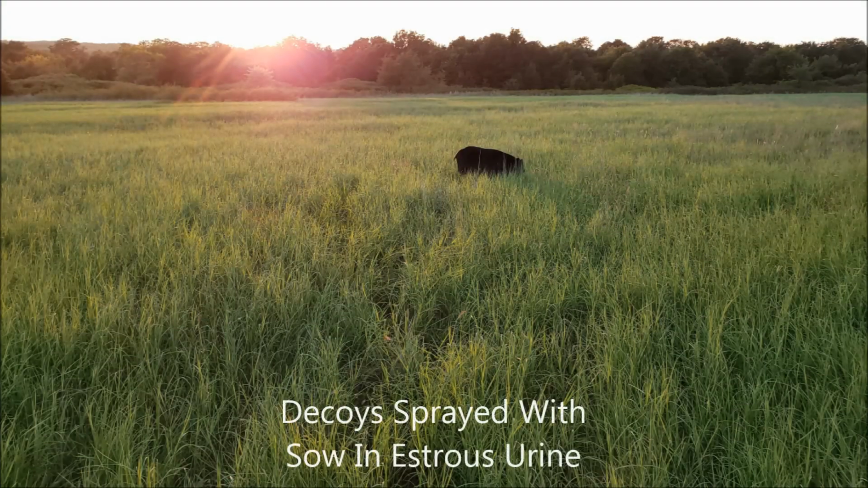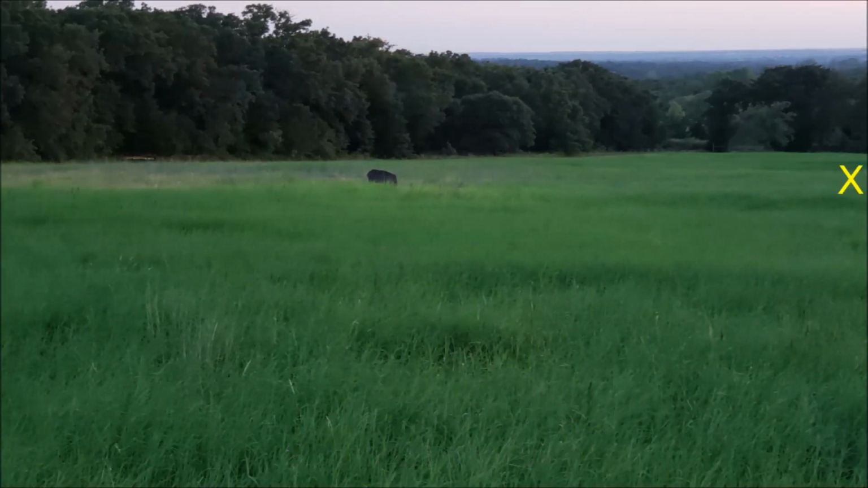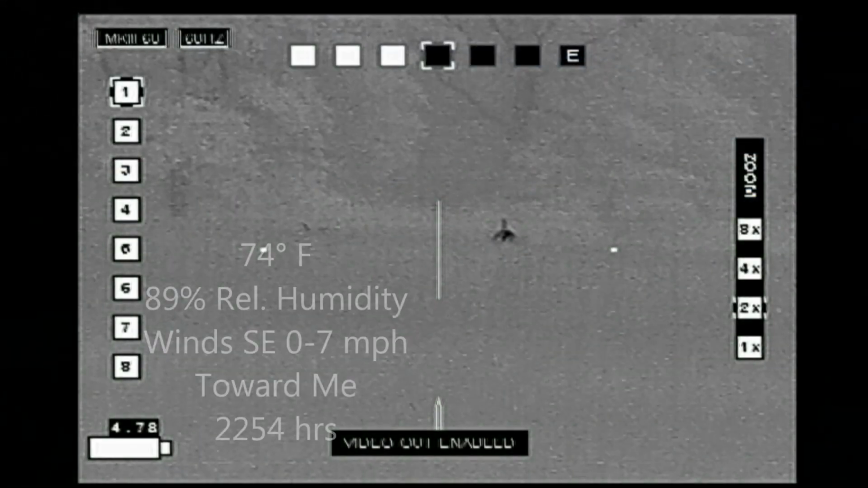I set up some decoys that were sprayed with sow and estrus urine. Have two set up about 100 yards apart. The X is where the hog's going to come in later in the night, and there's a ridge here that's going to play havoc with some of the spotting during the course of the evening.